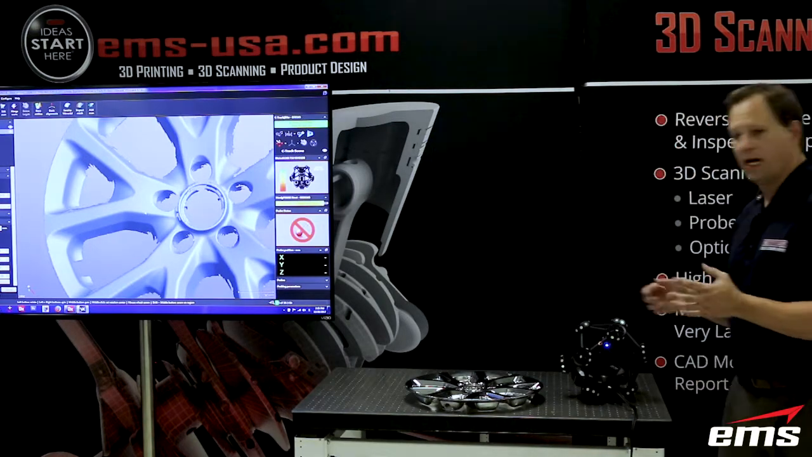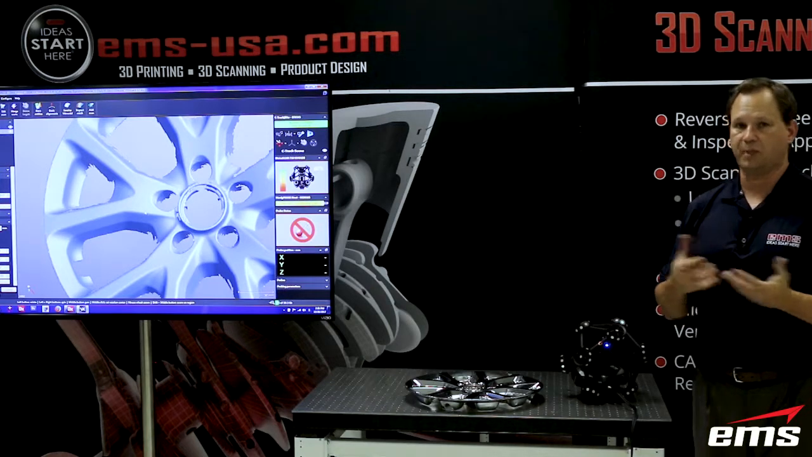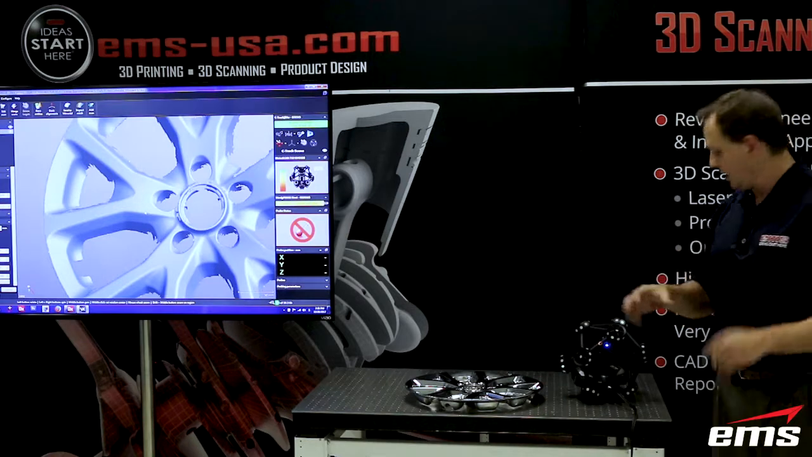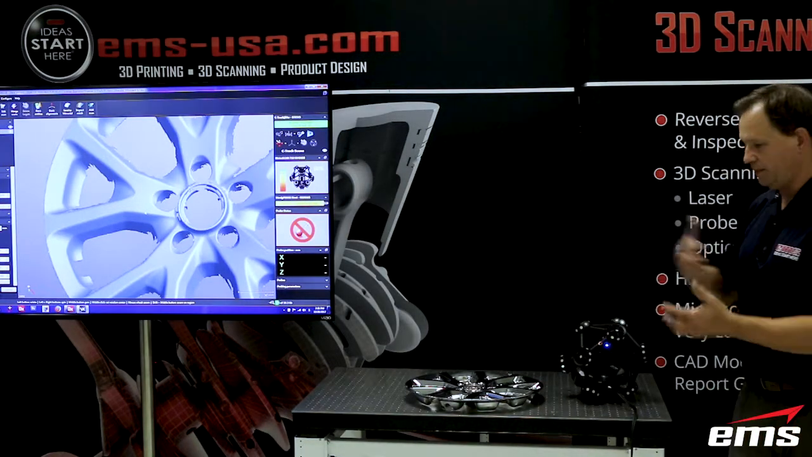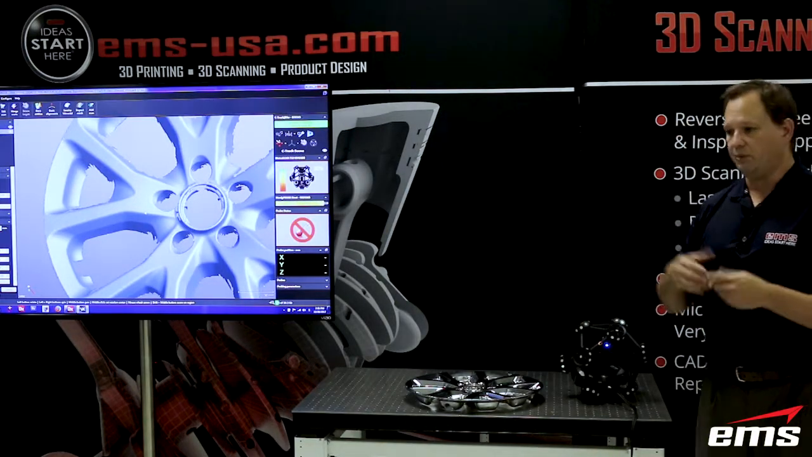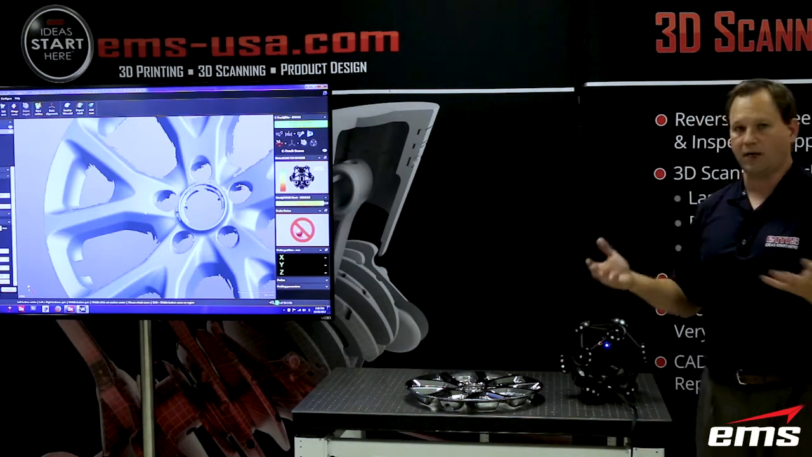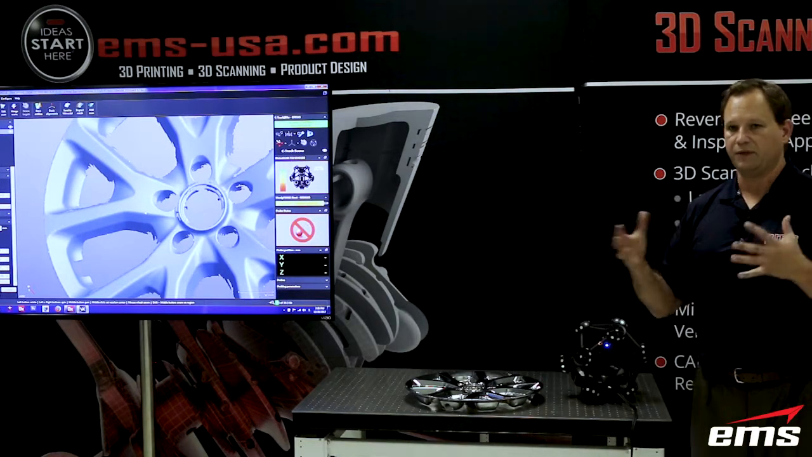Just to wrap this up, this is the new third generation of the MetraSCAN system by Creaform. It's an optically tracked system for both 3D laser scanning and probing, and you can work back and forth. Some people just do probing, some people just do scanning, some people do both. There are a few different models of the system, and you can go on our website and see more about the different models and the different accuracies and stuff.